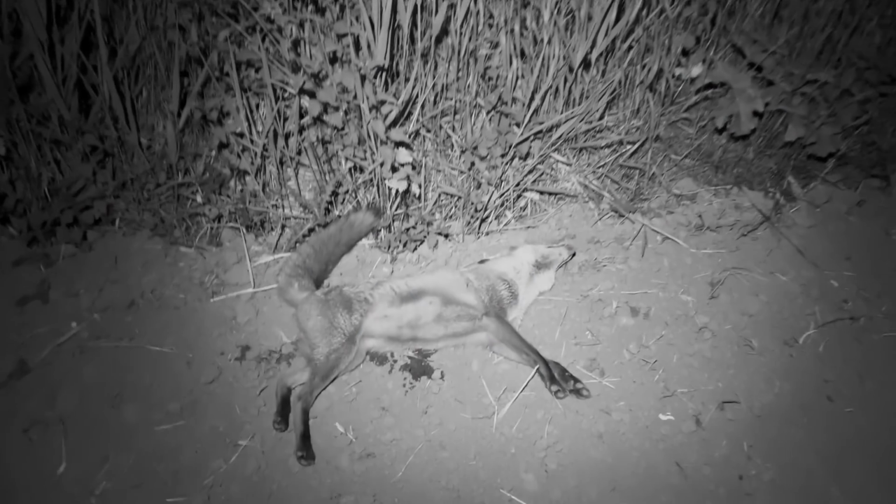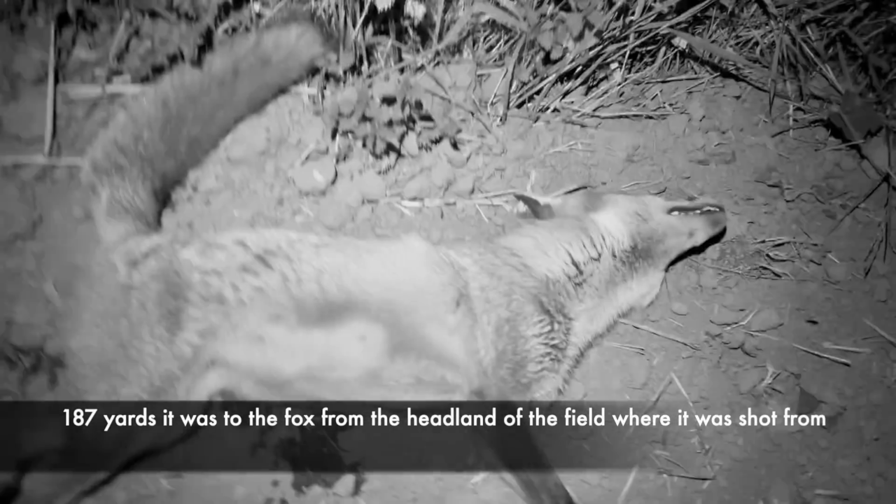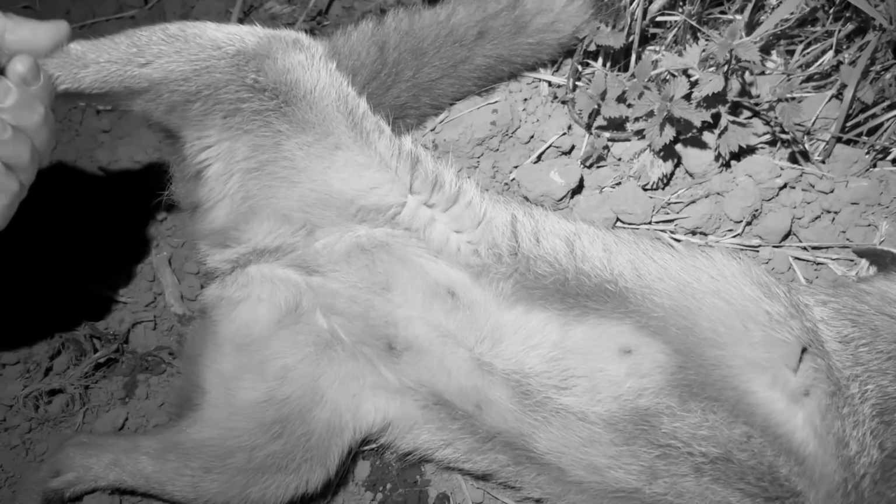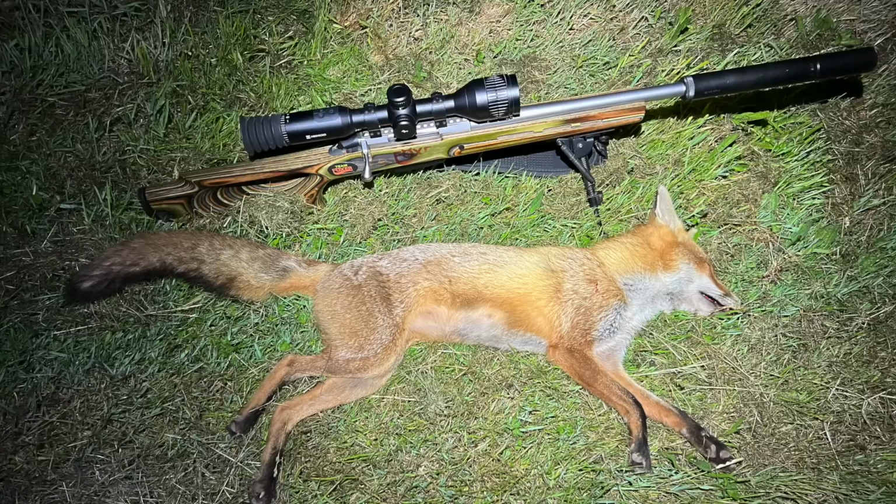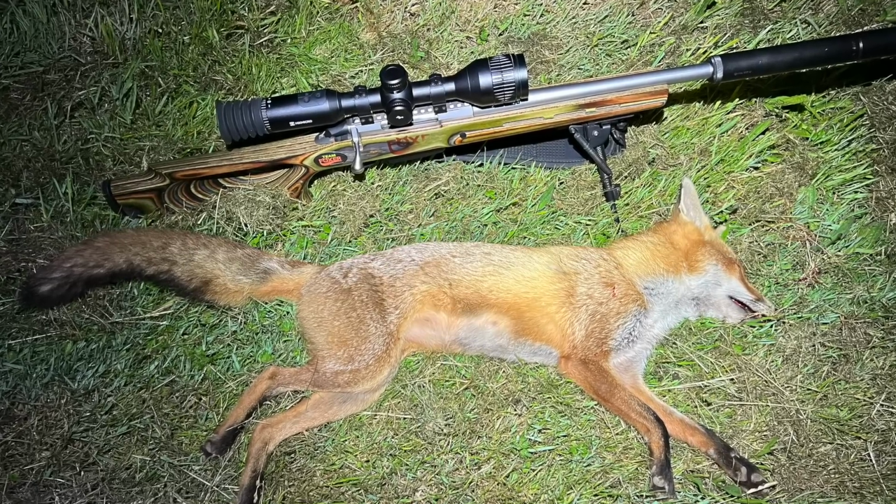Fair old way. And that looks like a vixen to me. That's hard cubs. Not the best of shot placements, but there we go. Well, it probably wasn't the fox we came for, but at the back of Dwayne's there, they all count.